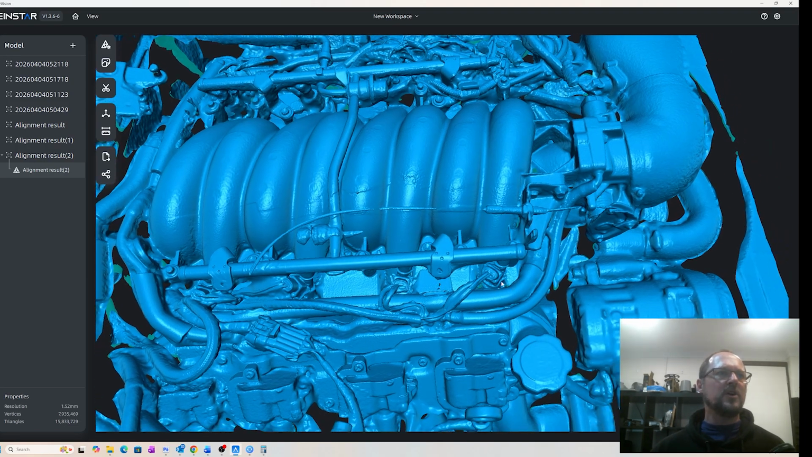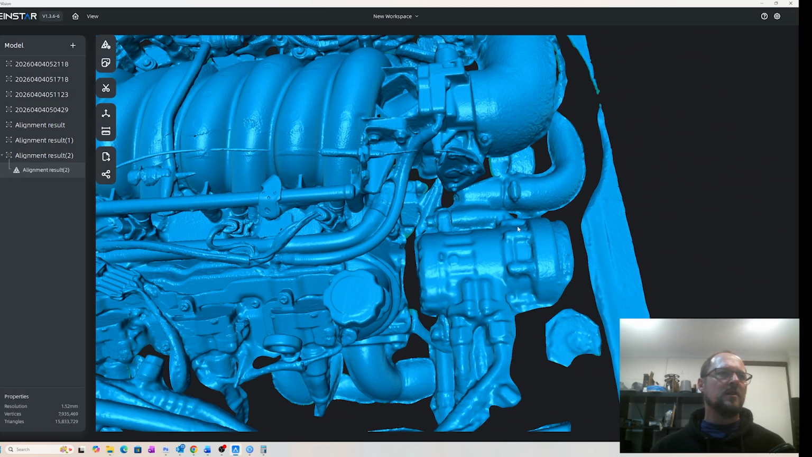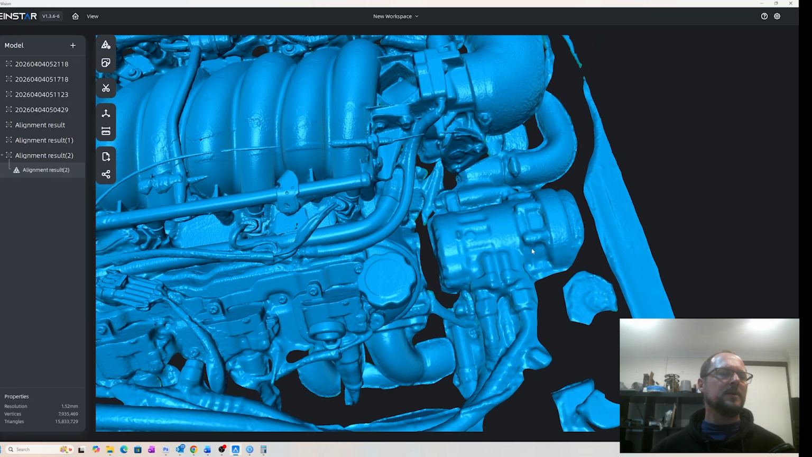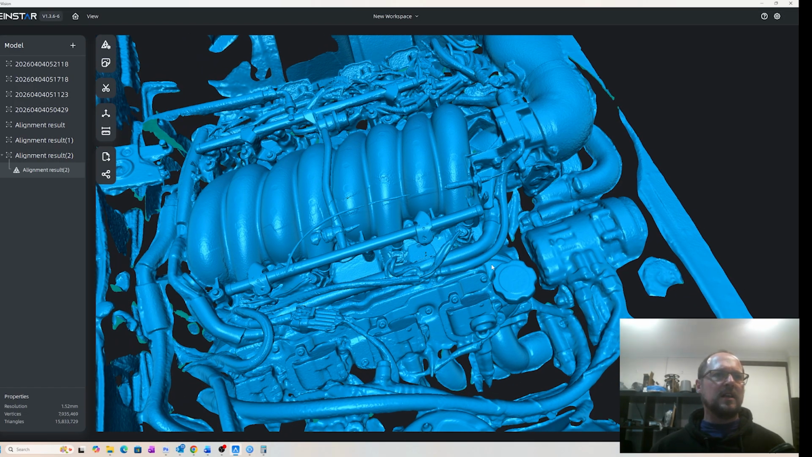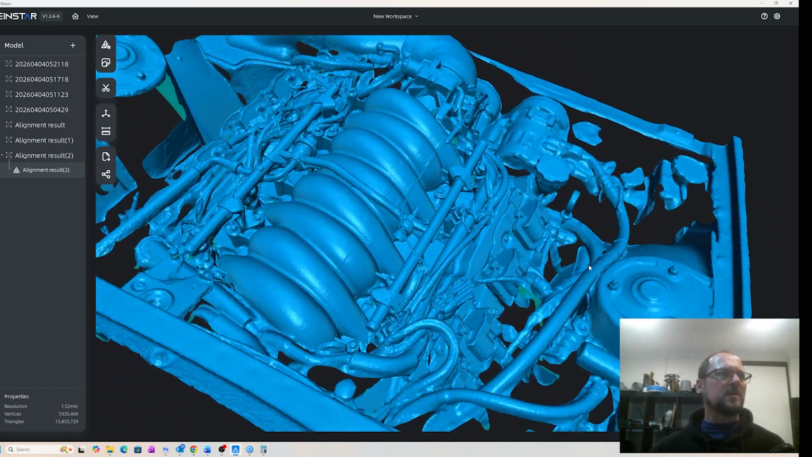And I will note, to draw your attention to the not massively detailed, that's the air conditioning pump.